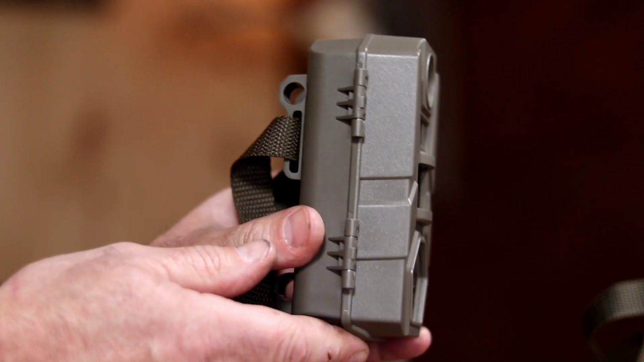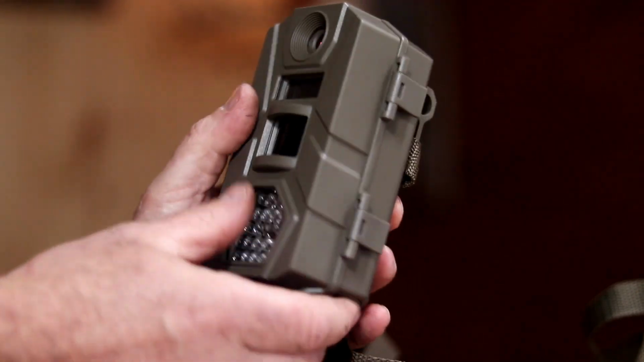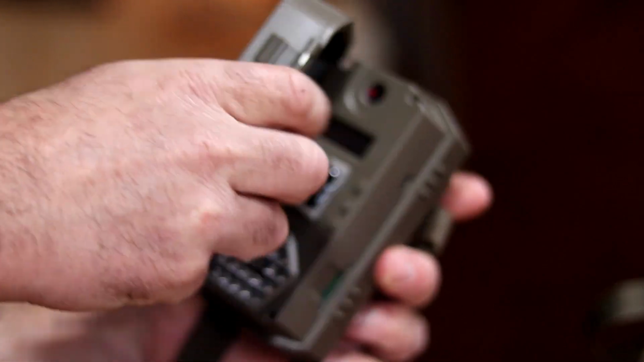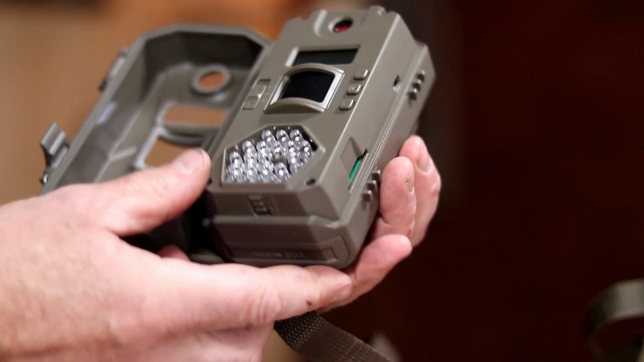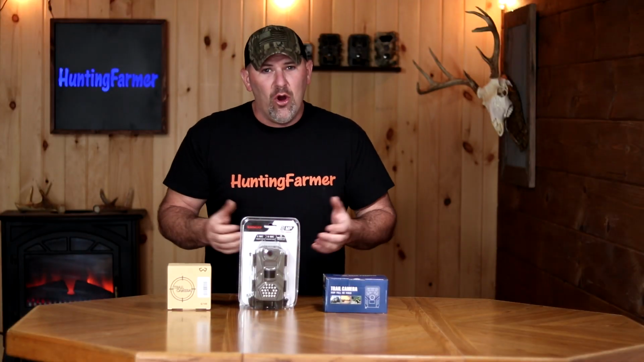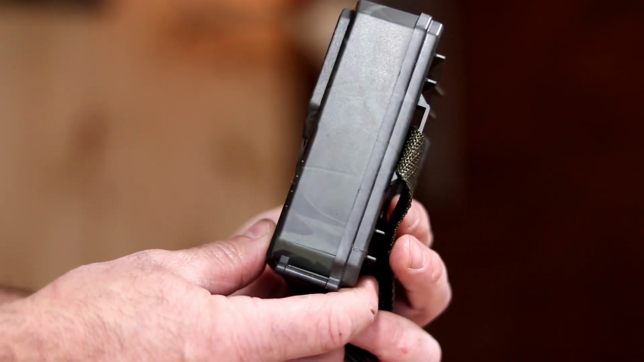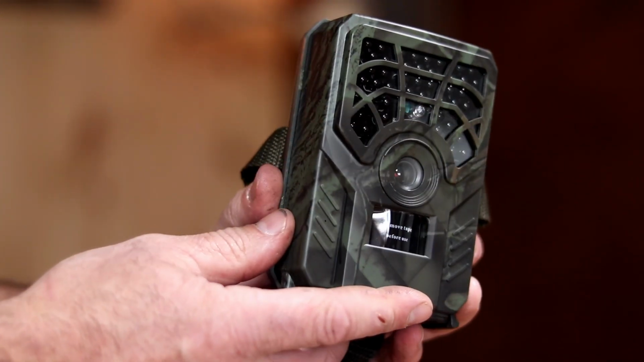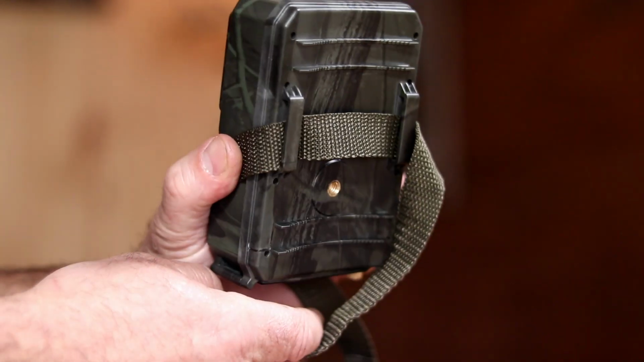$28.99. This is an 8 megapixel trail camera, but I can't seem to find anywhere where it says what the video size is. I'm assuming it's 720p or 1080p. I'm just not sure, but we will find out. Lastly, it is the HIAO trail camera. This was the absolute cheapest. This was $25.99. This trail camera is advertised at 5 megapixel and it takes 720p video.